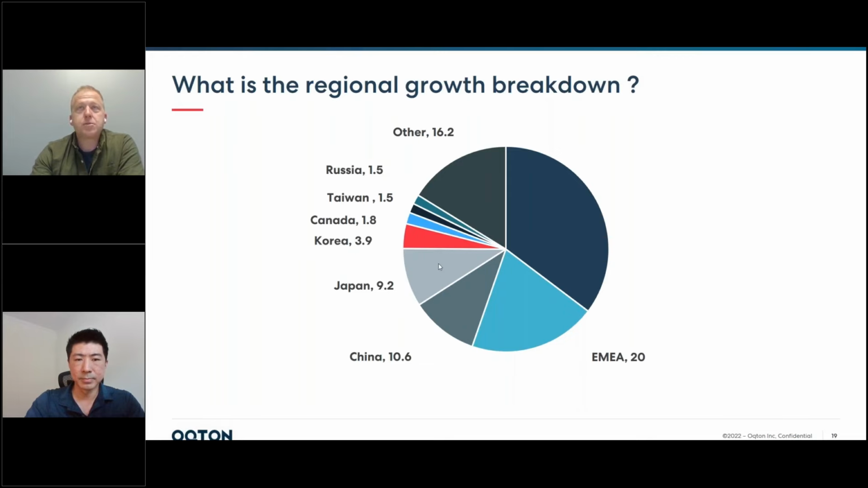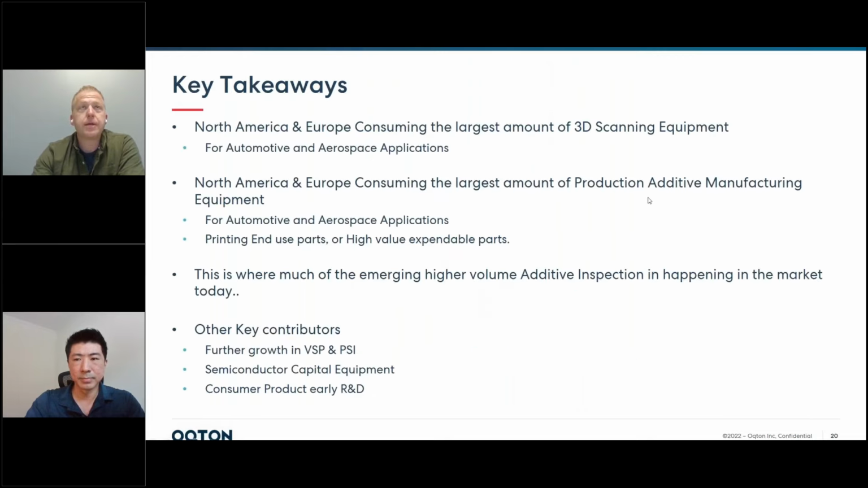So what this all means when you cross it over with each other is that the industries most interested in advanced manufacturing technology, in metrology software, and in additive inspection are definitely across North America and Europe, consuming the most scanning equipment and the most production additive manufacturing equipment for end-use parts. And this is where most of the opportunity and action that we're seeing is.